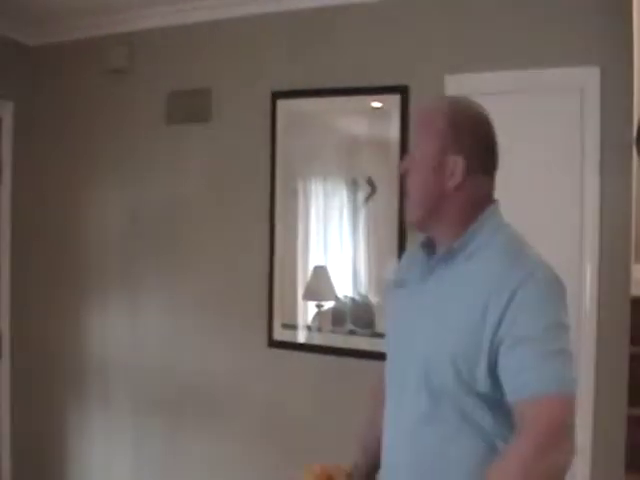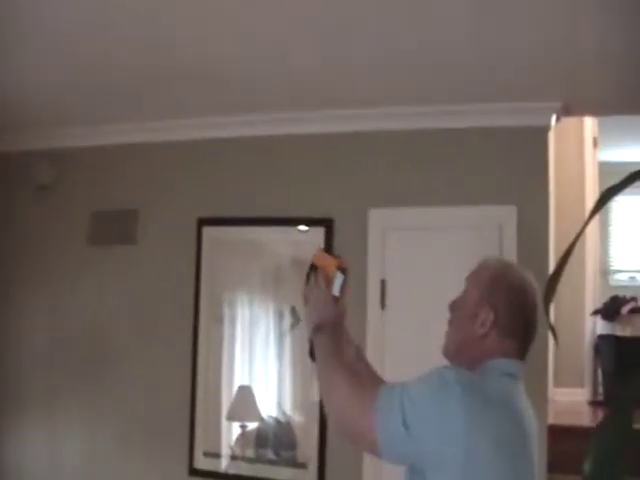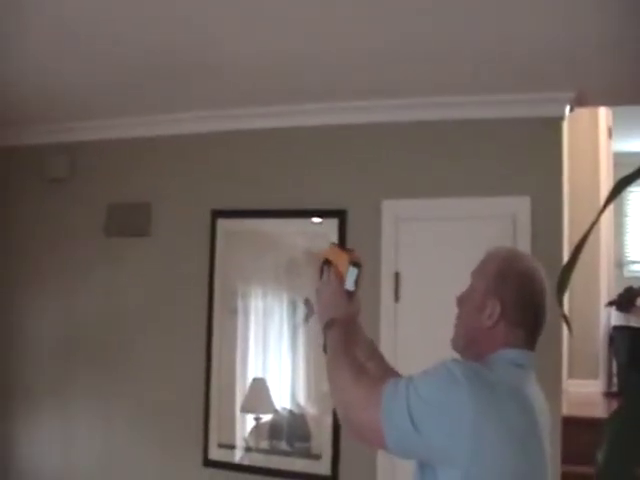The reason why we do these ceilings is because insulation is generally under depth, and what ends up happening is either there's moisture leaks through the roof from a bad roof, or that we're losing actual heat through the roof. And right now we're going to give it a shot and see what we've got. And lo and behold, we are missing insulation.